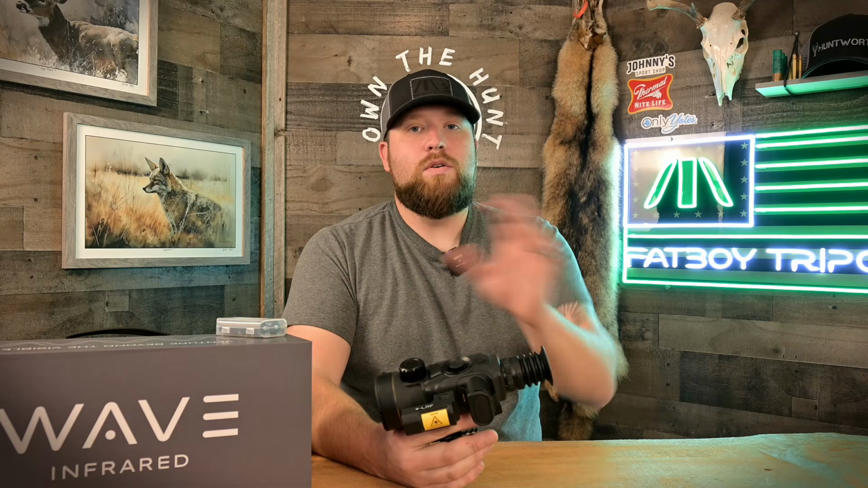Adjust your diopter. You've got a good deal of eye relief on this scope, so you could use this on a bolt gun, use it on an AR. You do have some pretty good capabilities with eye relief on this, so I know that's a big concern of people, so I think they got you covered there.